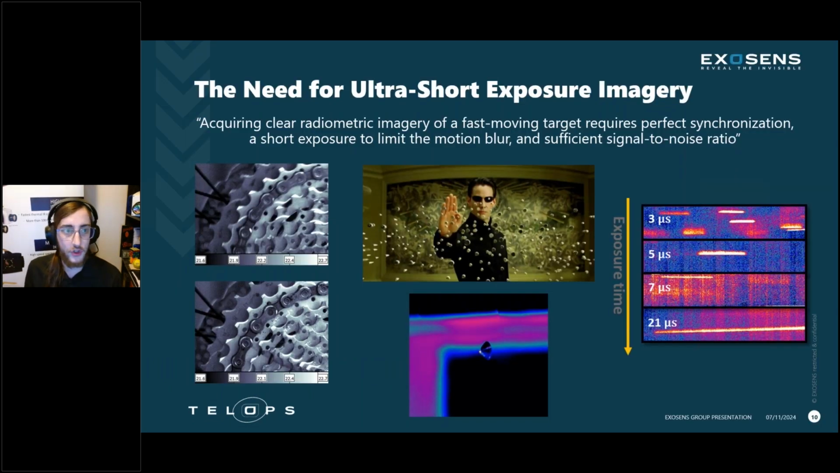So let's just generally talk about the need for ultra-short exposure imagery. And here's a quote from one of our engineers, Fabian. "Acquiring clear radiometric imagery of a fast-moving target requires perfect synchronization, a short exposure to limit the motion blur, and sufficient signal-to-noise ratio." What does that mean? Well, when these targets are moving at their high speed, we need to make sure that our exposure time is short enough that we limit motion blur. You can see there on the right, as you decrease exposure time for high-velocity projectiles, your motion blur will lessen. And the idea is that you want stop-motion imagery if possible. It's not always possible, but it's what we shoot for.